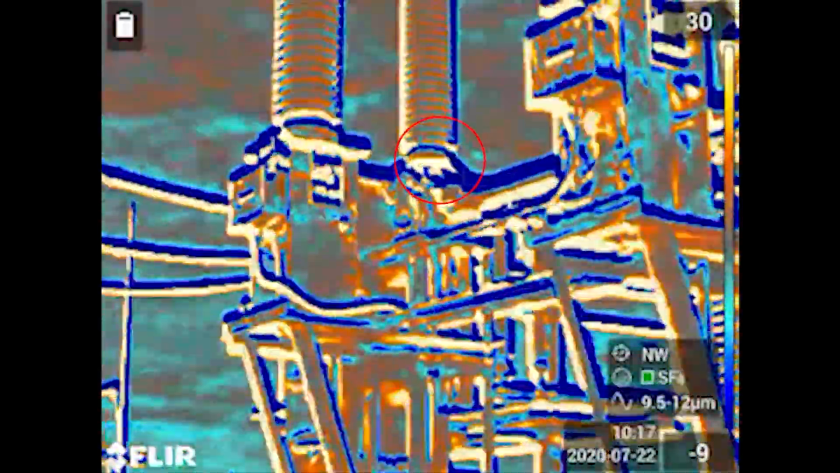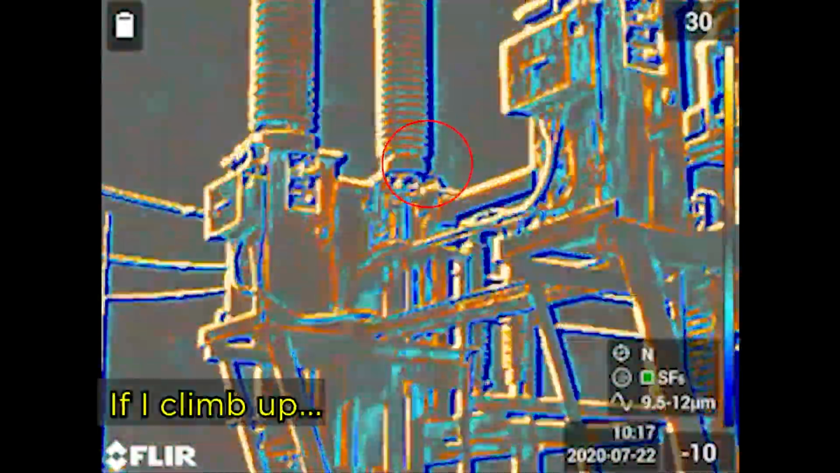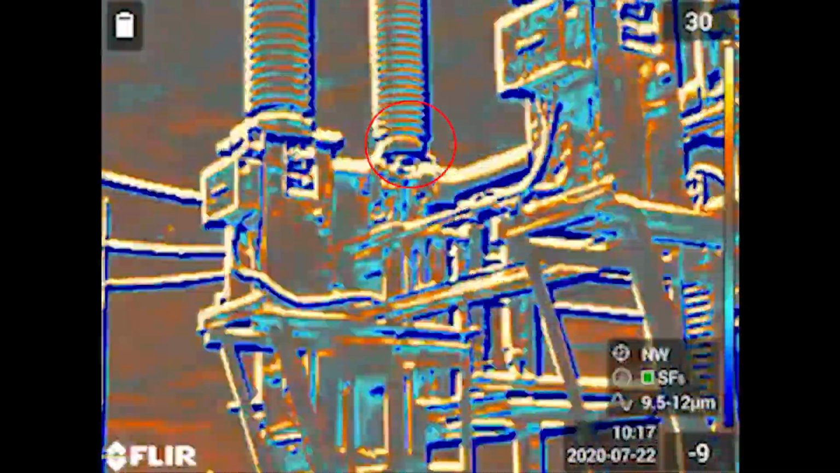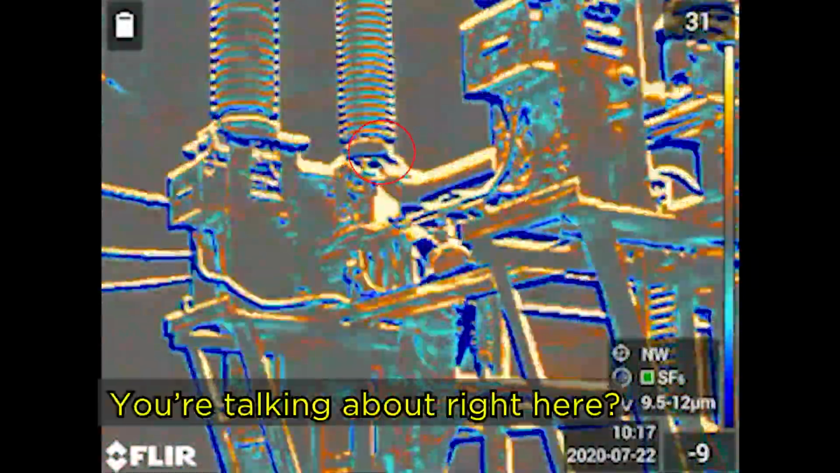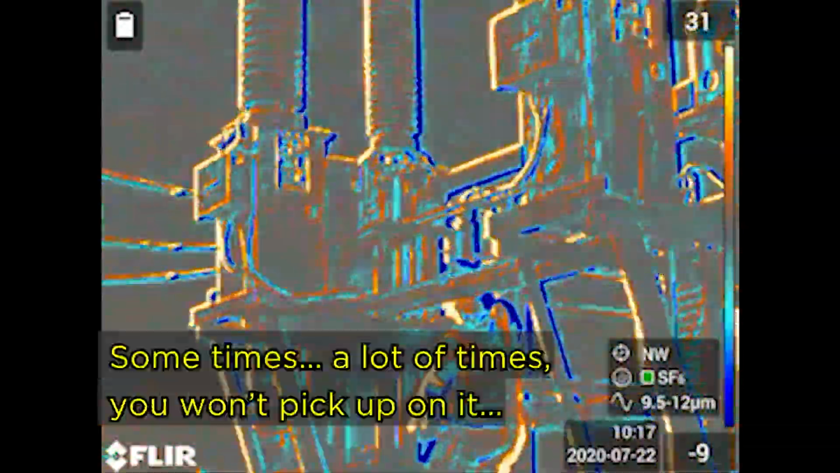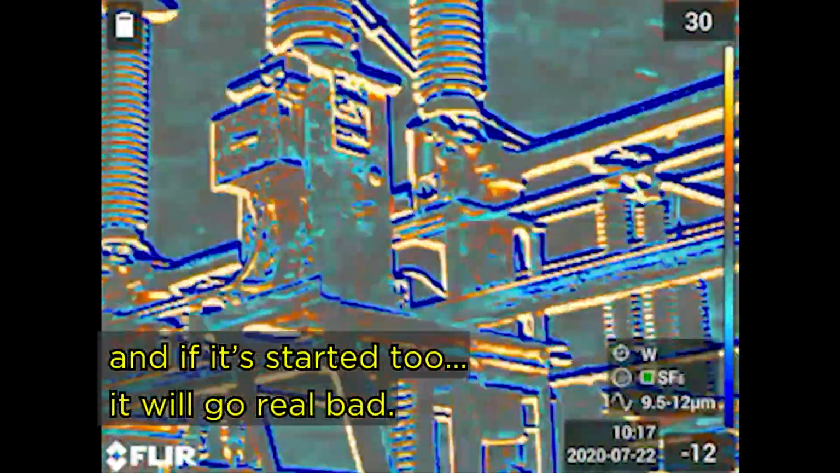Right, it looks right from where the connection is and where it screws in. Right there. Yeah. A lot of times we won't pick up on it. And if it's starting to, it'll go real bad.